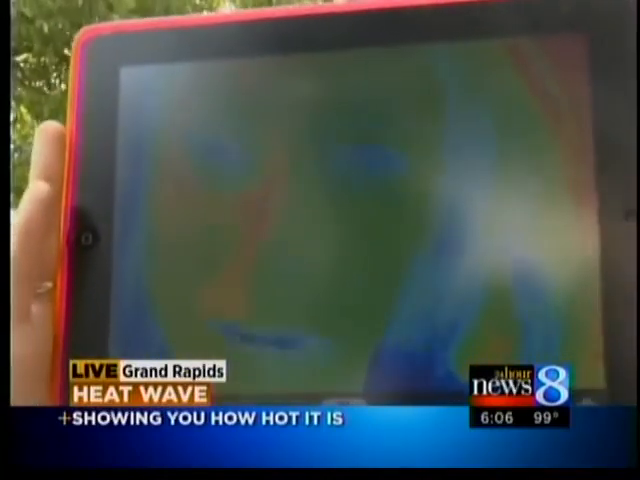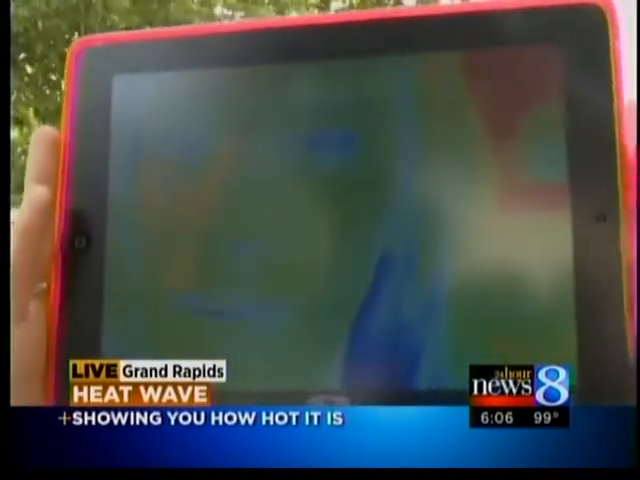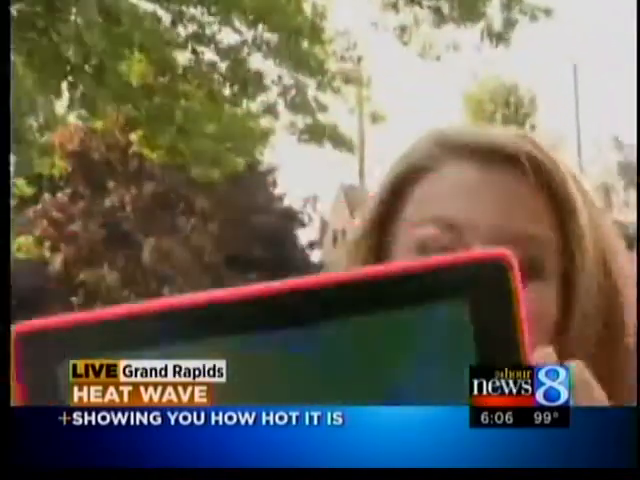Yeah, Marley and Joe, the real thermal imaging cameras don't actually look like this one. The ones that the professionals use at the Cascade Township Fire Department are more black and white, with the white showing the hottest spots. Now, they usually use those thermal guns to find hot spots in fires, but we got a chance to use one today to find hot spots where your kids play.